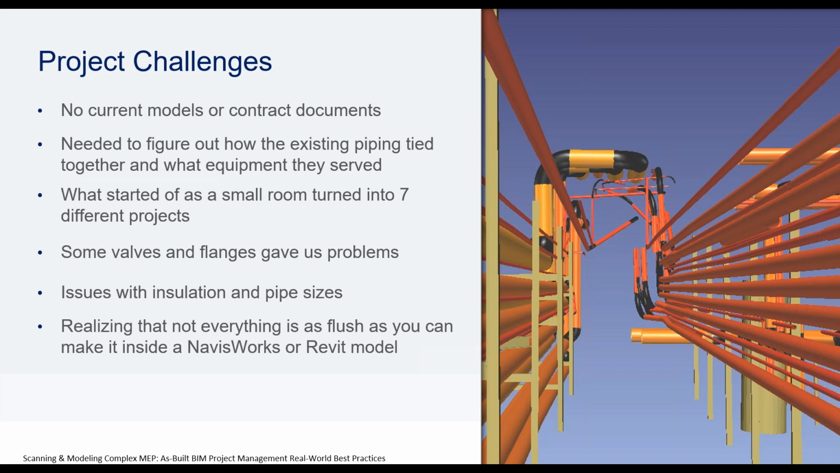The project challenge slide says that one small room turned into 7 different projects. So how can that be a bad thing? I say it was good for us, but it was a bad thing because I wish we would have known at the very beginning that all of these 7 projects were going to tie into each other. What happened was we did this little piece, then we did this little piece, and then they were happy with it, and the client wanted us to come back and do this little piece. And so we were just gaining their trust more and more during every coordination meeting that we were having.